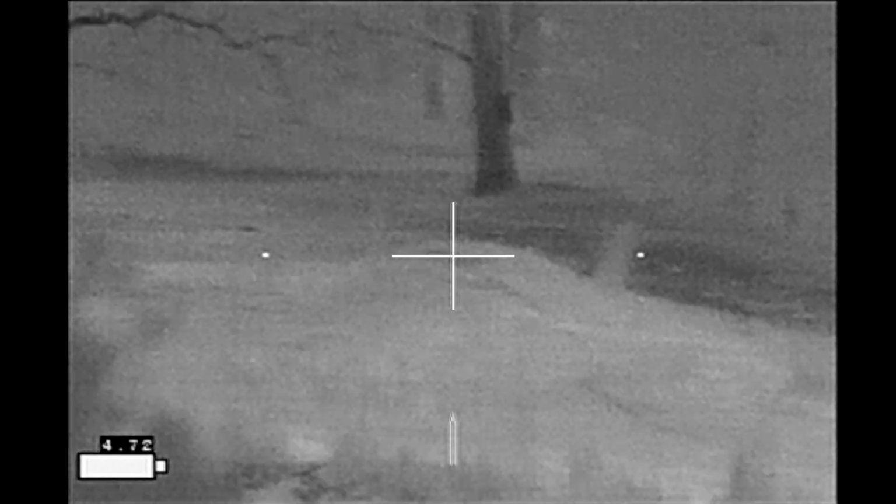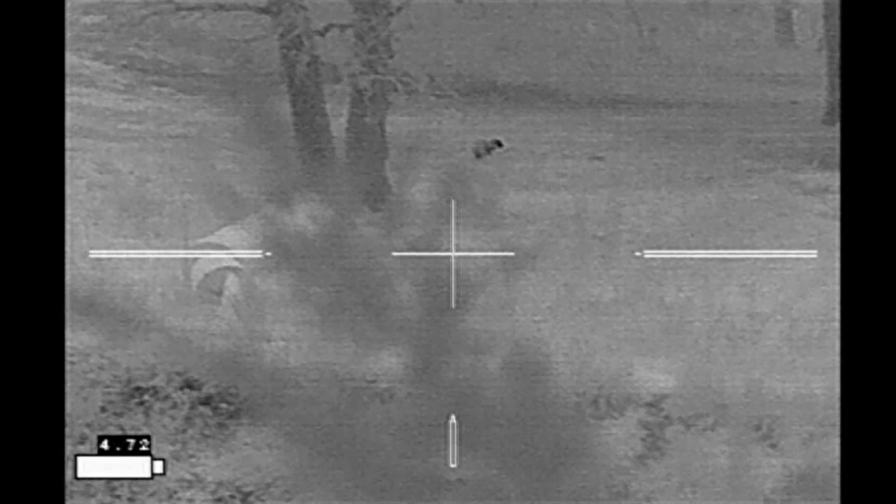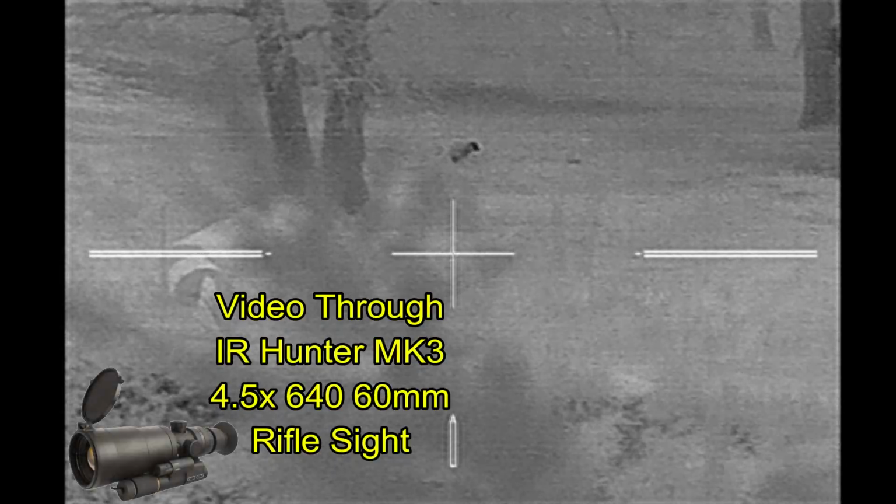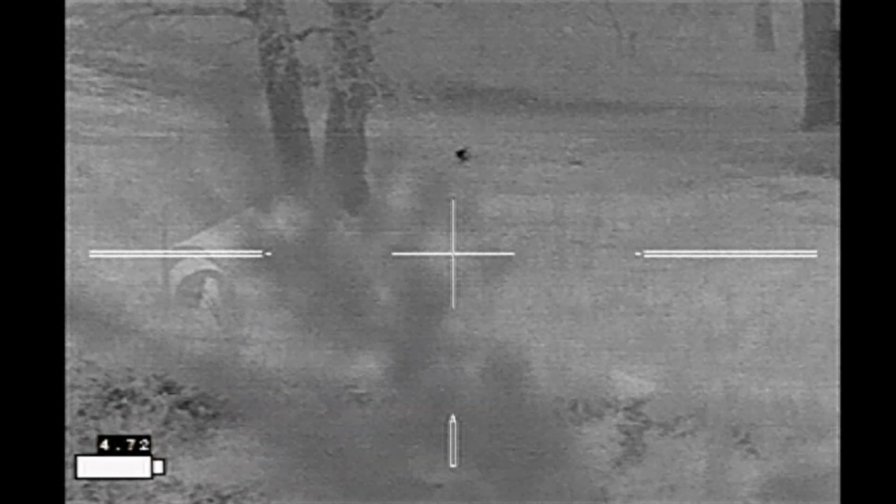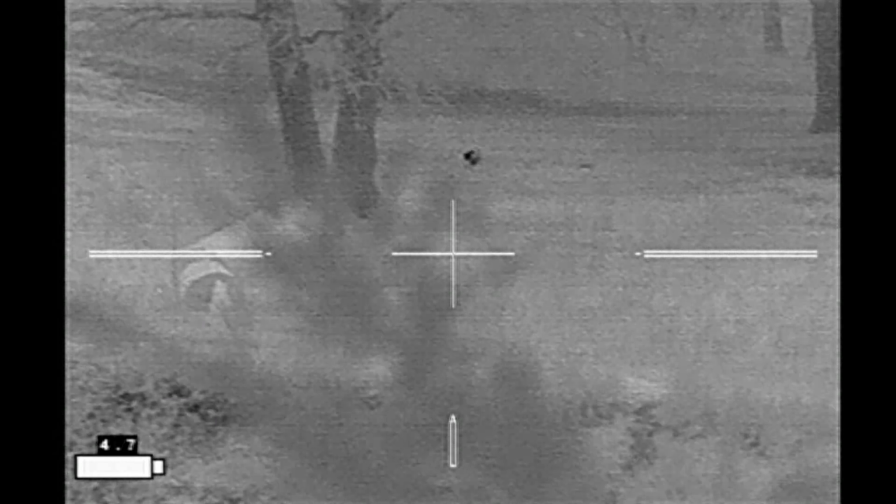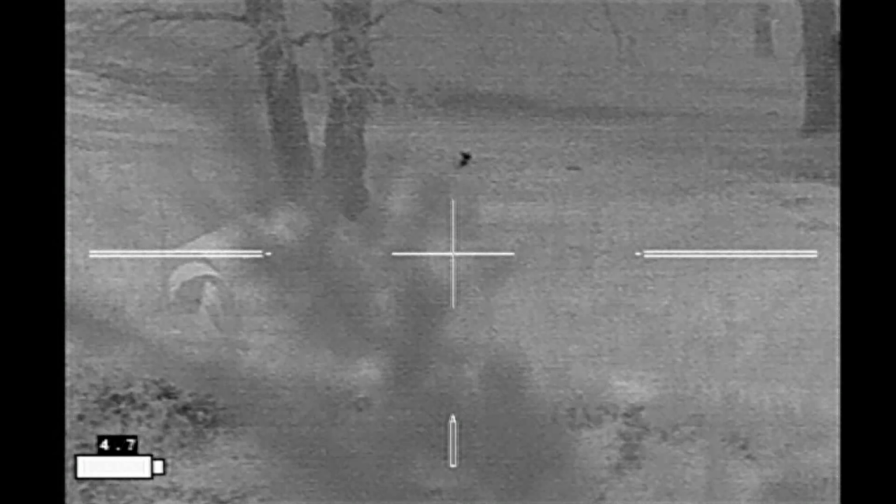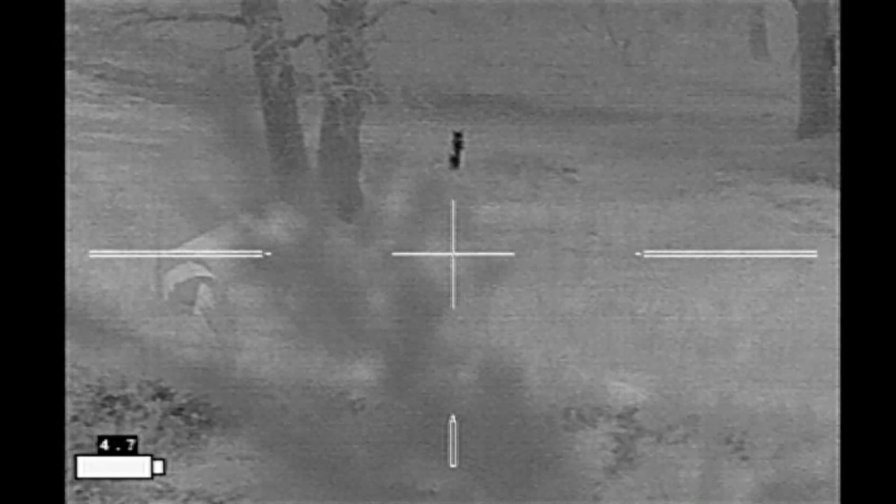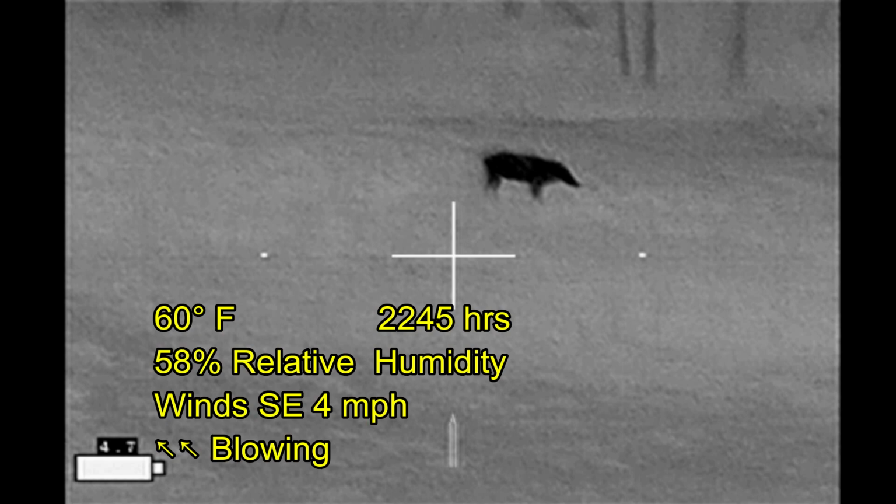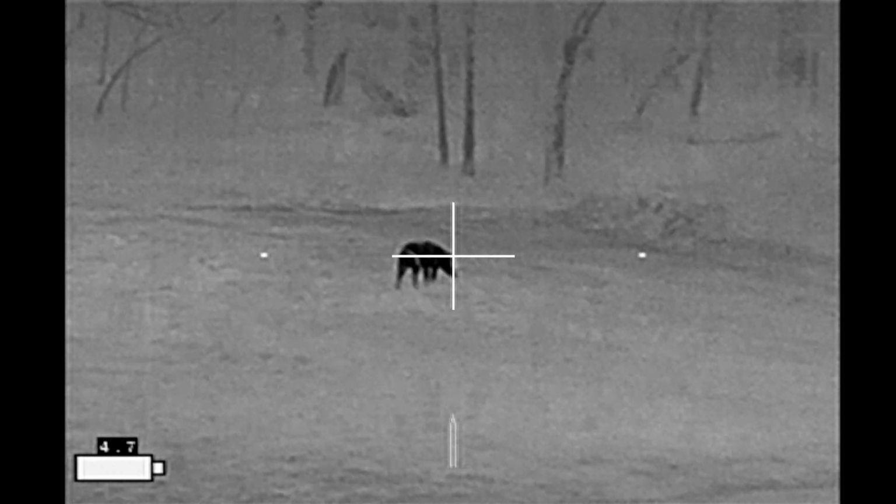So I sit back and watch the raccoons that have come in. This one raccoon stayed for more than an hour and a half eating. Working on developing high blood sugar, I think. Every now and then this raccoon and the other raccoons would alert to something in the brush, like he's doing there, but usually it would just be another raccoon. Eventually, the second hog came in from the opposite direction. I'd worked my way up the hill.